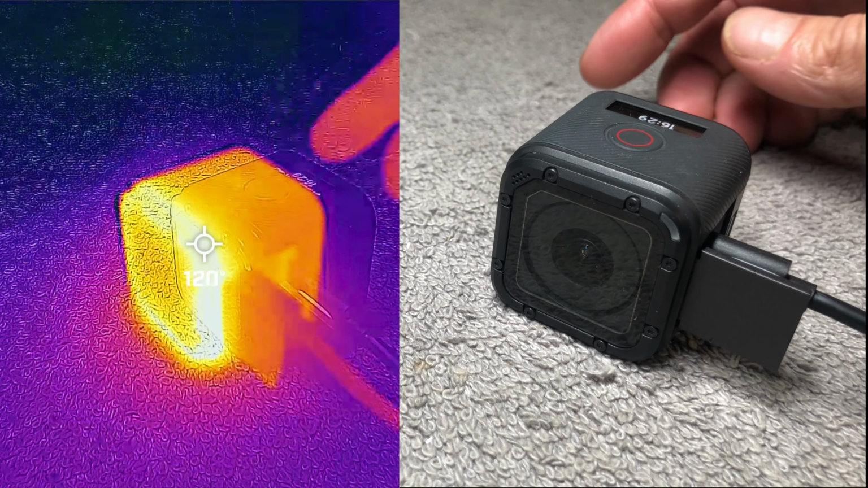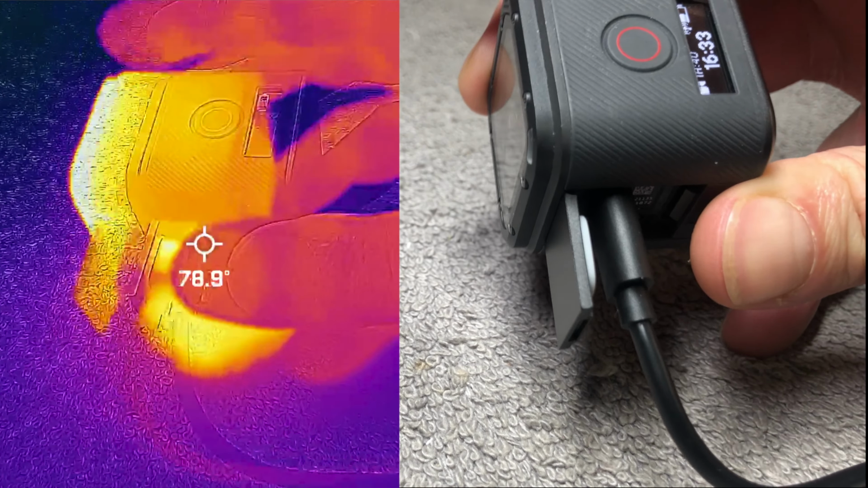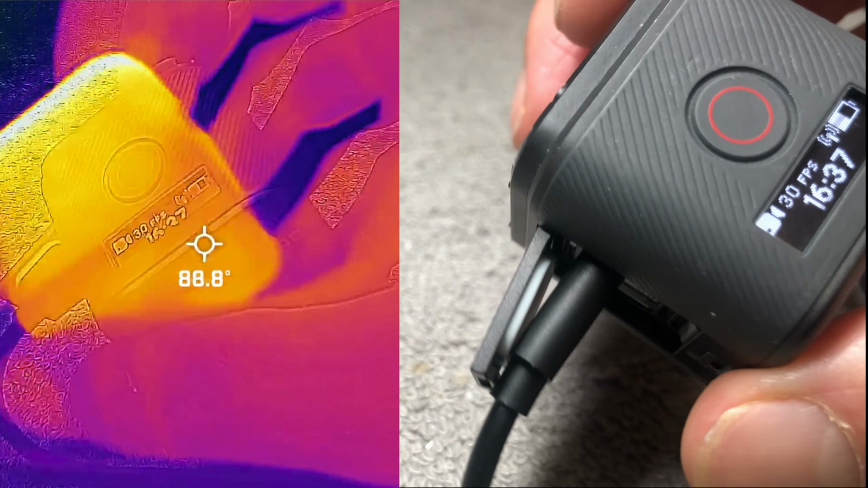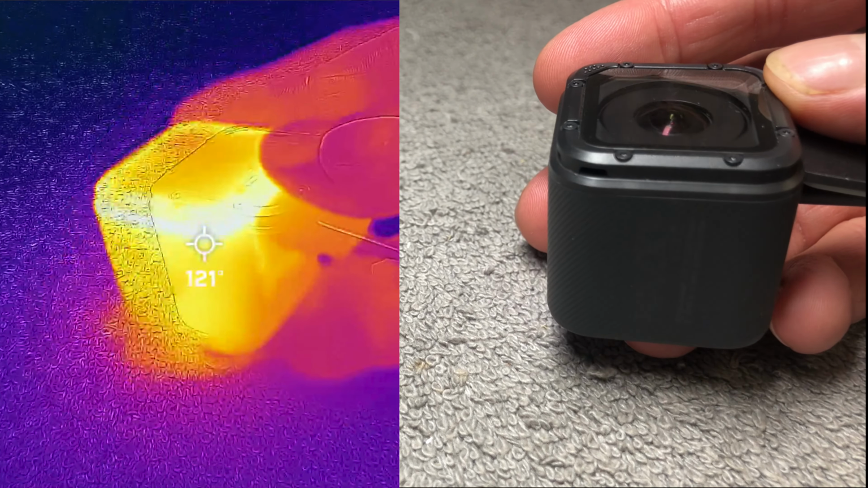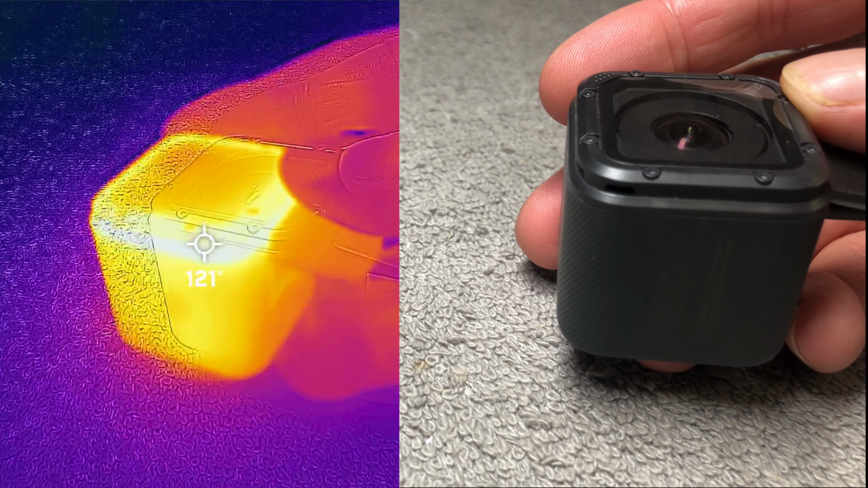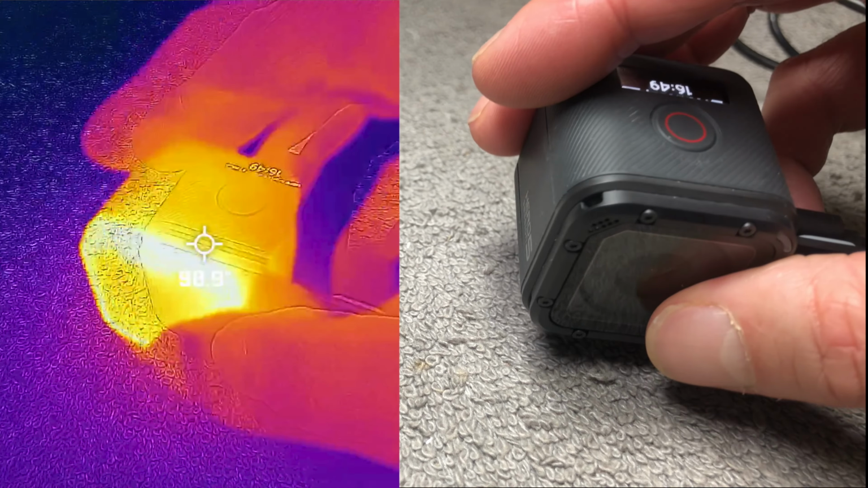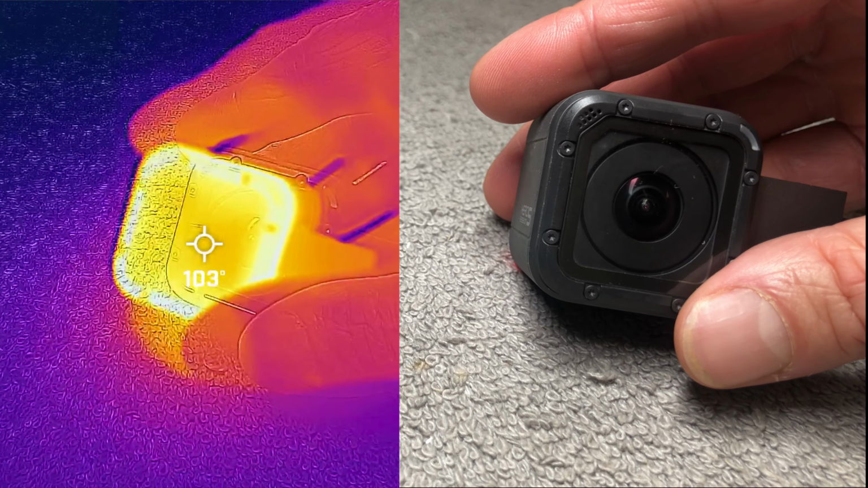So I restarted the camera, and now we are again 16 minutes into the new recording. I also attached the charging cable so that we're not running out of battery. So now we are just about 38 minutes into the total recording time. And if we check the temperature here, 123 degrees on the bottom. So this is well over a first degree burn.